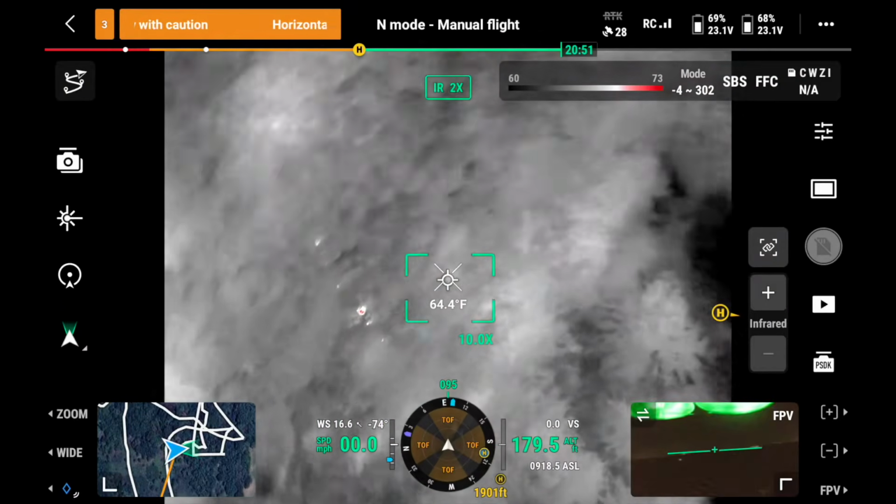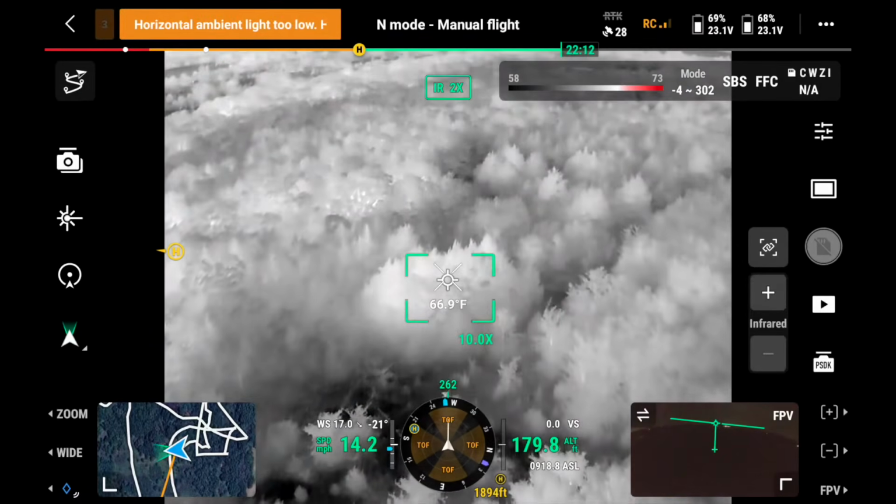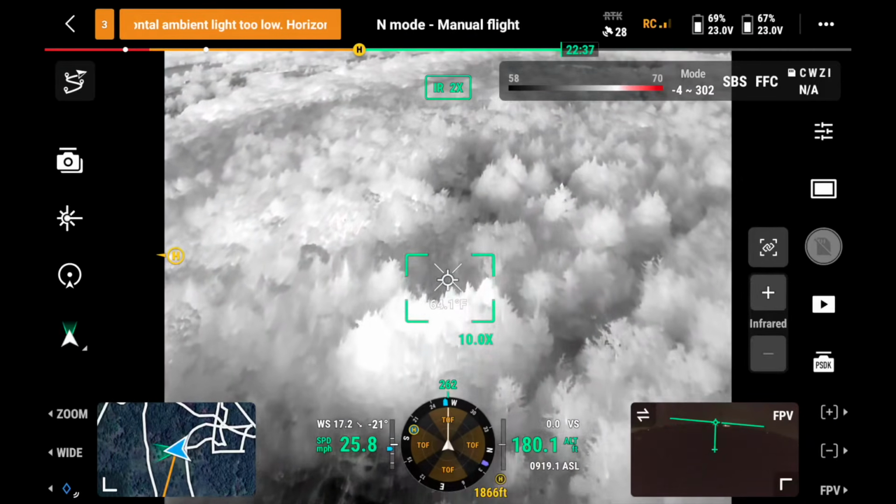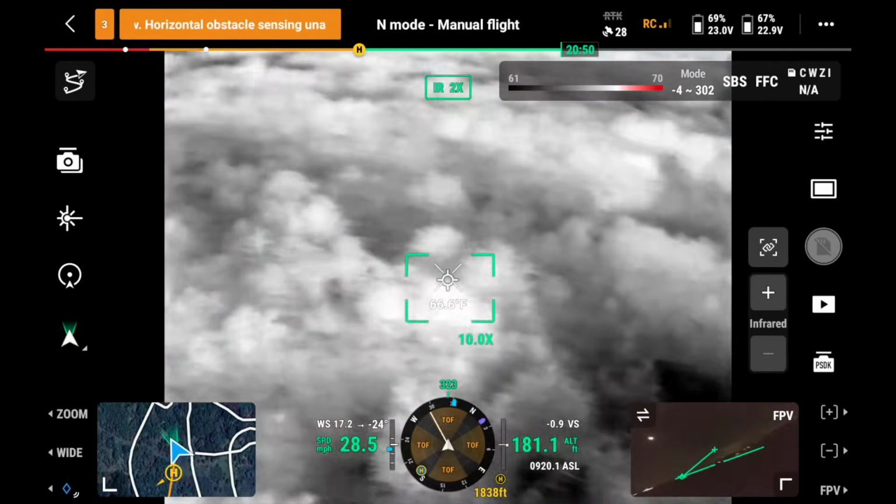Pretty good sized pig on a couple of them. Yeah, I'm unable to turn them. If they freeze, you might. Which way are they going now? Back to the west. Just going straight west. That sucks. That does suck.